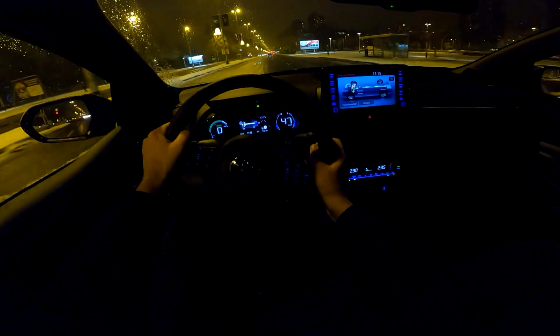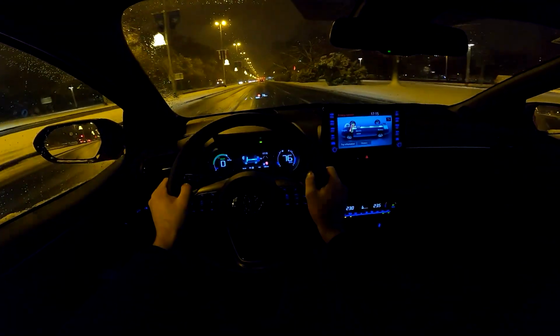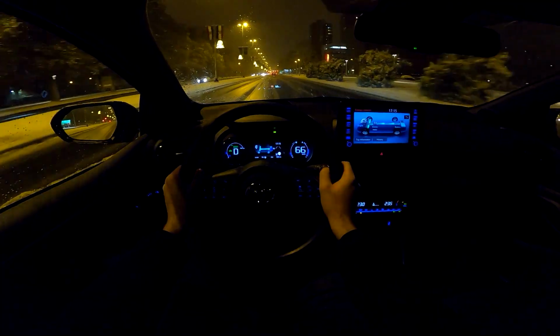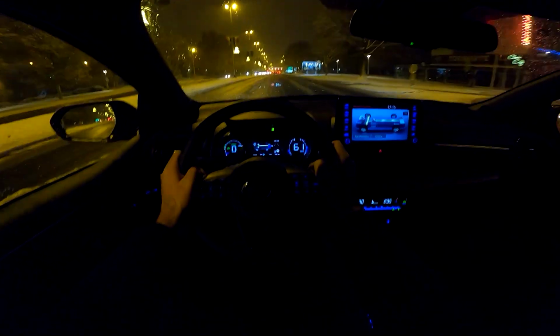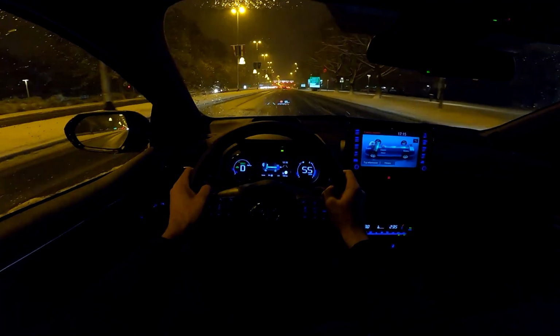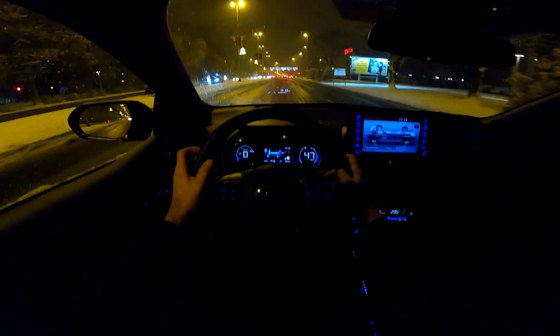Let's kick the throttle. So really good. Immediate power, of course, as always with the hybrid motors, and this would definitely be my choice if I were to buy a Yaris. You do have 2 petrol engines available as well, but this is a better choice.